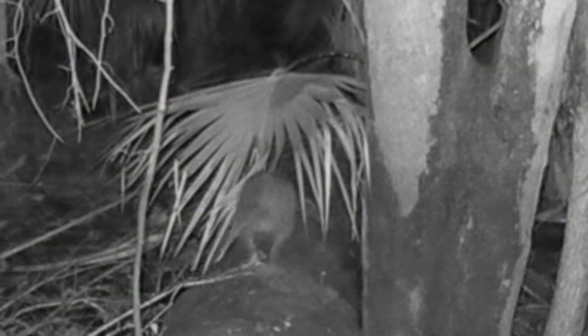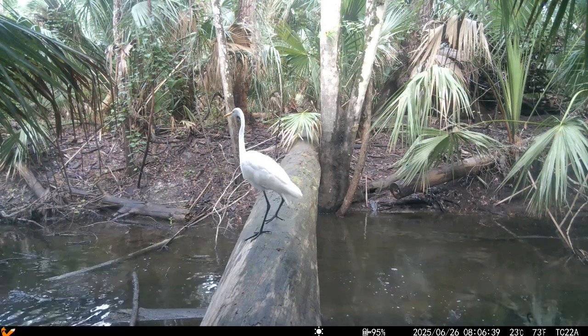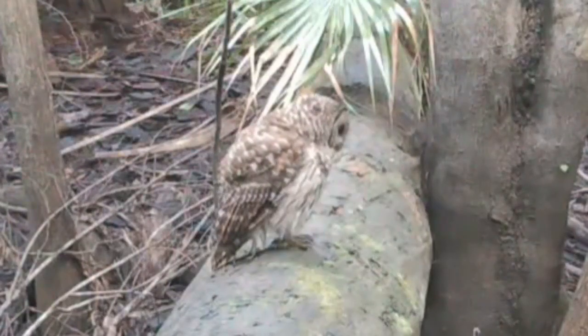And here's an opossum slowly cruising by, and the heron's back. And it looks like the otter is back as well. Although all we can see are the waves, we couldn't see what the otter was doing.